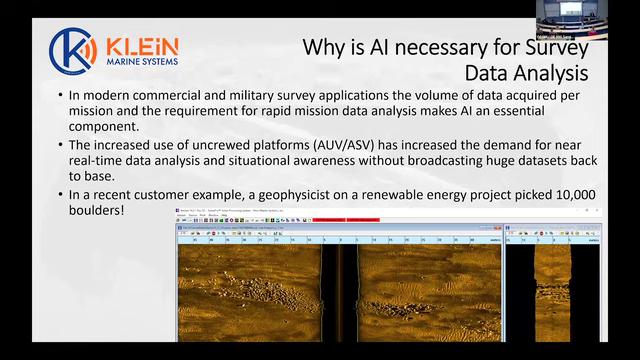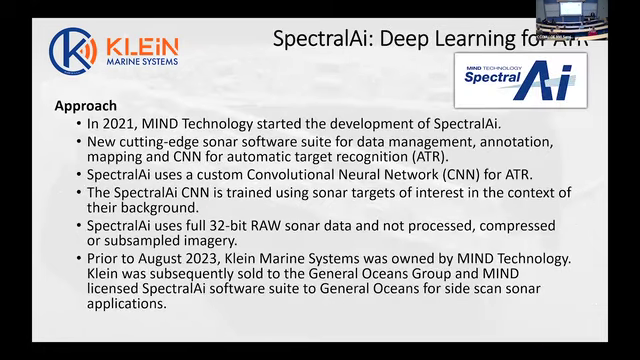There's an increased use of unmanned platforms, either in single use or swarms, and there's an increased demand for near real-time analysis and situational awareness without being able to broadcast the data back to your home base. Just to give you an example, we were chatting to a customer recently, and on a renewable energy project, a single geophysicist digitized 10,000 boulders. Well, I never in my life as a geophysicist want to ever digitize 10,000 boulders. So we're going to teach you about different ways of actually doing this without doing mind-numbing tasks like digitizing that level of boulders. So let me give you a bit of background about the software package.